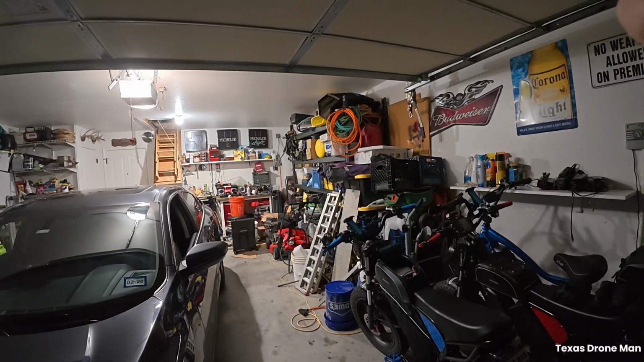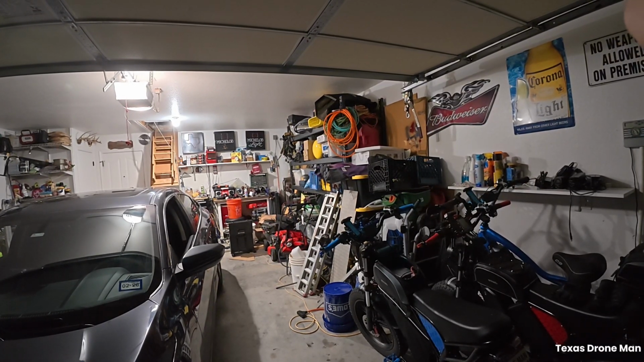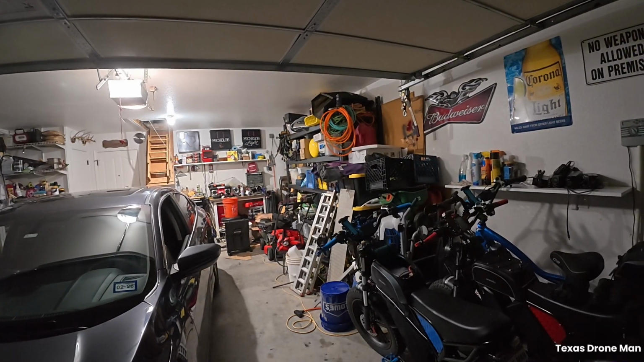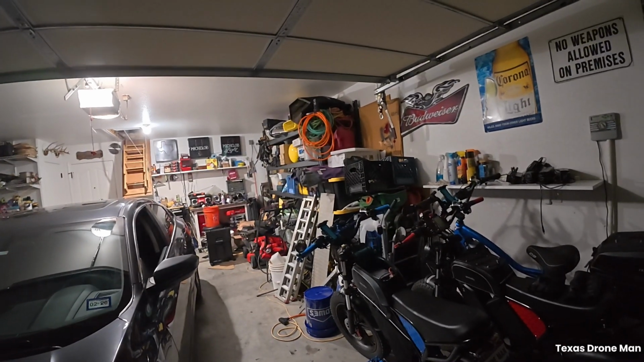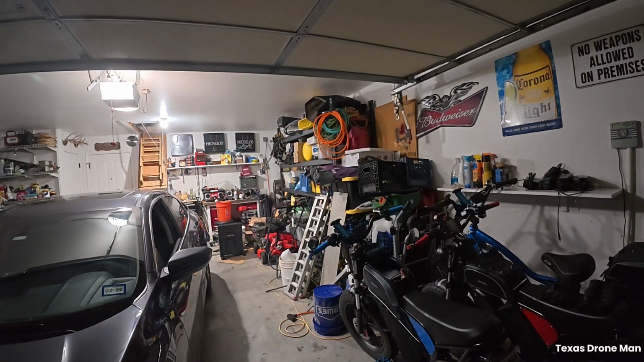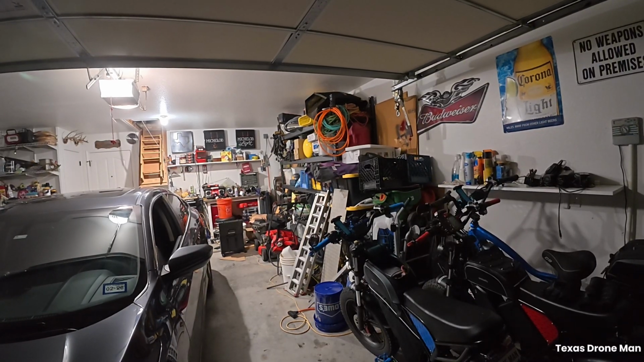I might load this thing up and go somewhere this weekend. I'm telling you, man, I want to go to Austin bad. I want to go cruise all them downtown. You know what the sad thing is? It's going to take me about an hour and 45 minutes to get downtown, probably with traffic.